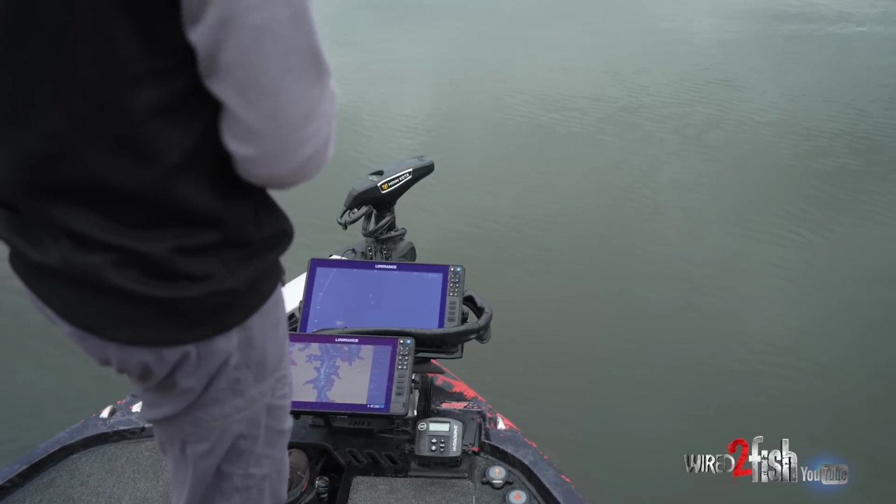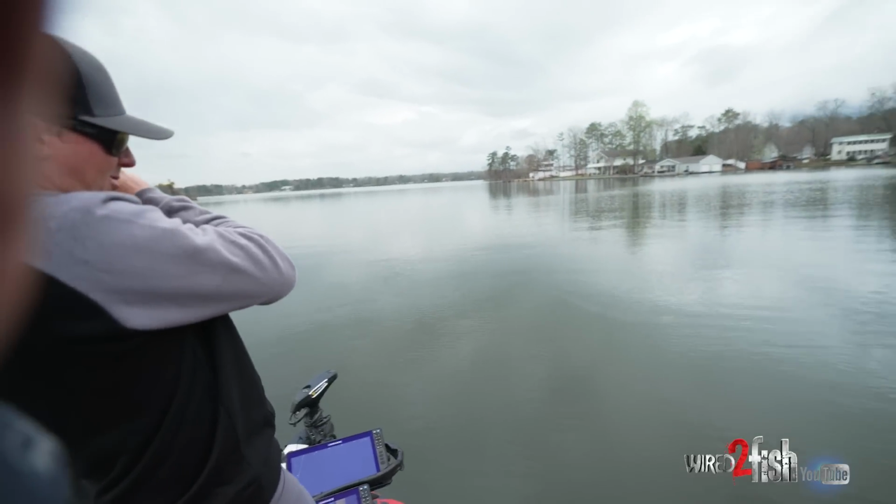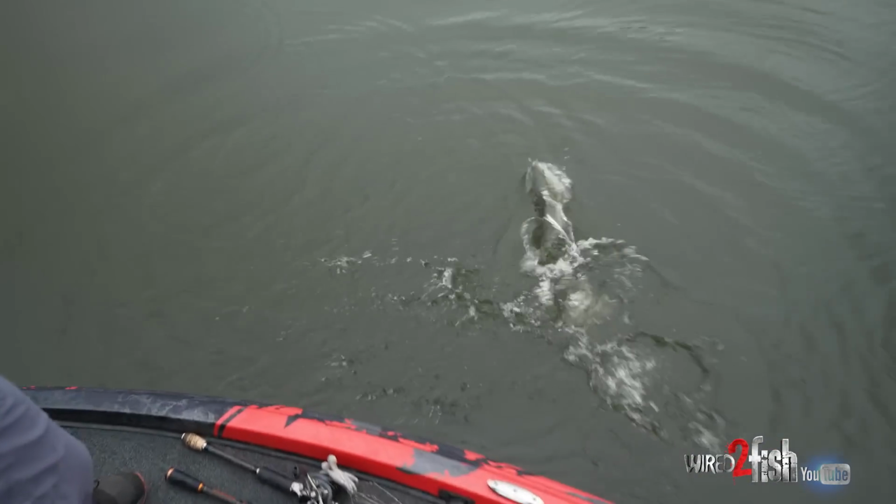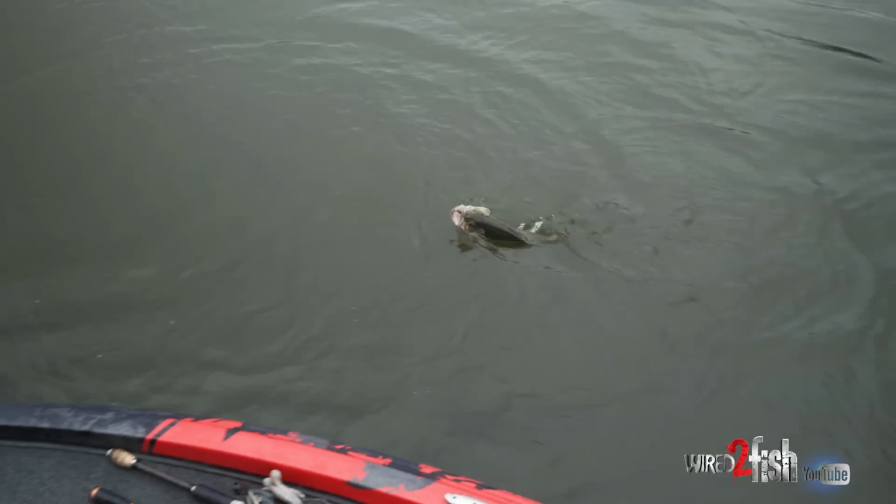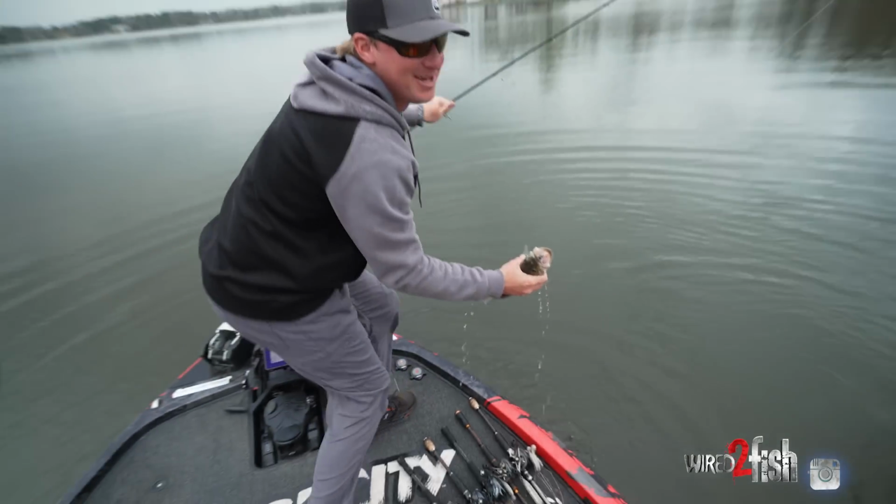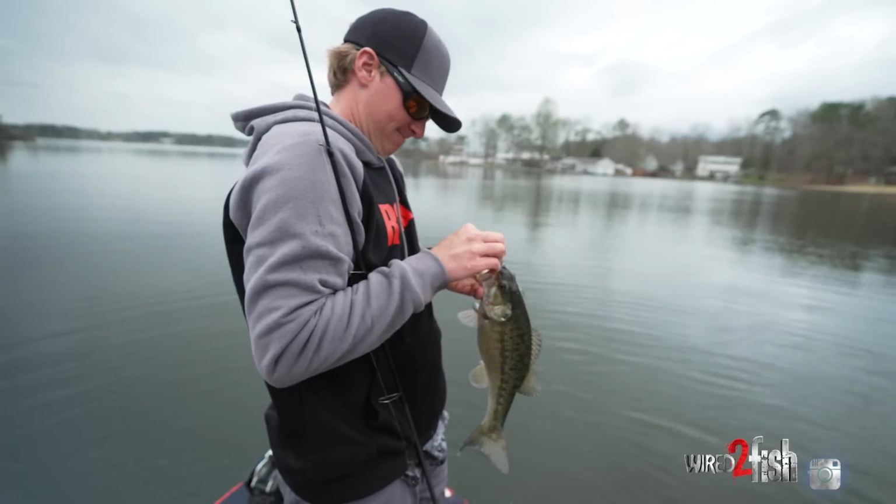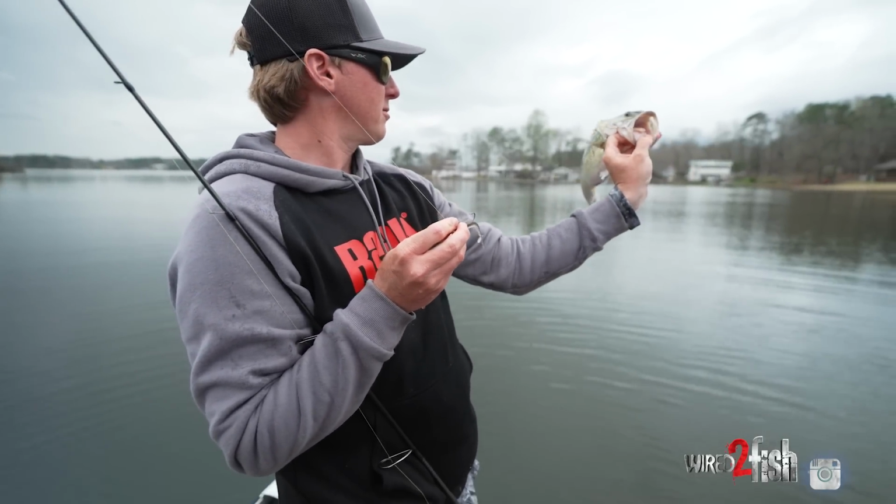Oh, he's seen it. Got him. Little acrobat action, boys. Look at that. God, I love that. That sucker jumped like a smallmouth. Look at that. Mooch minnow to the jaws. God, I love fishing. That's him right there, boys. All right, we're gonna try to catch a big one.